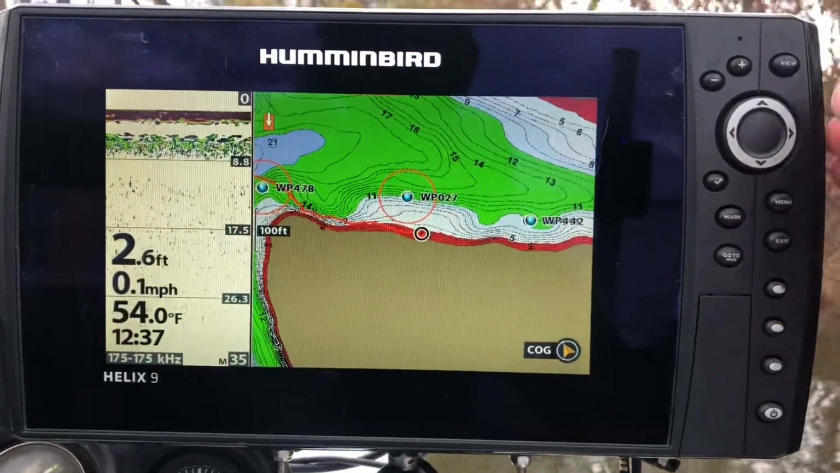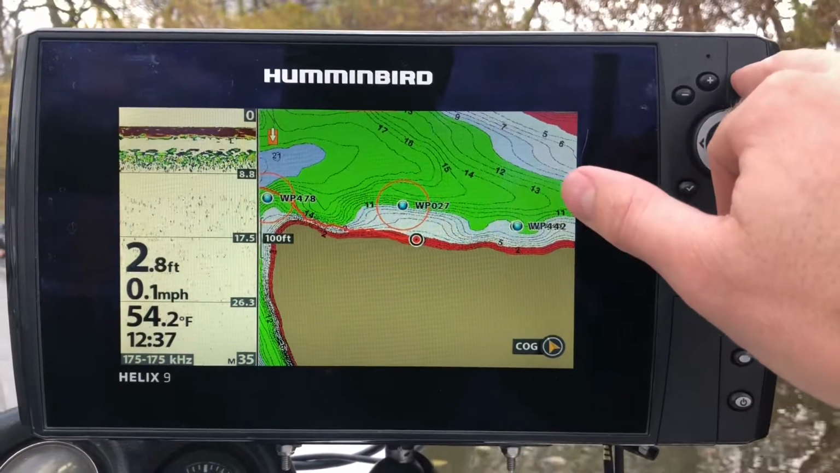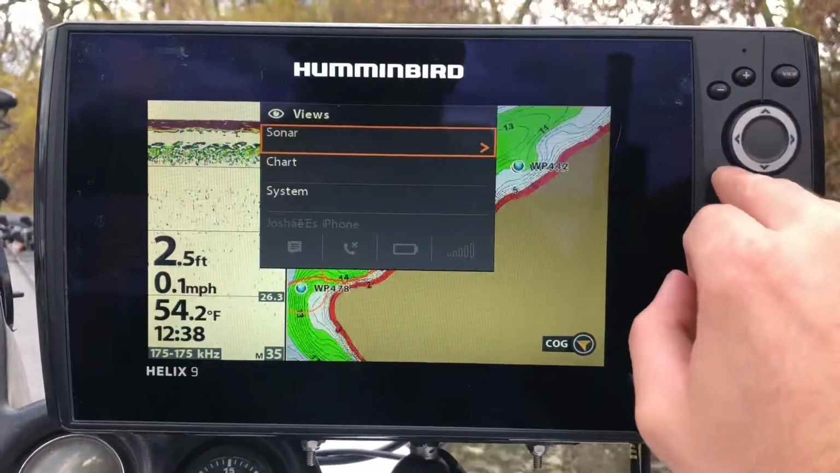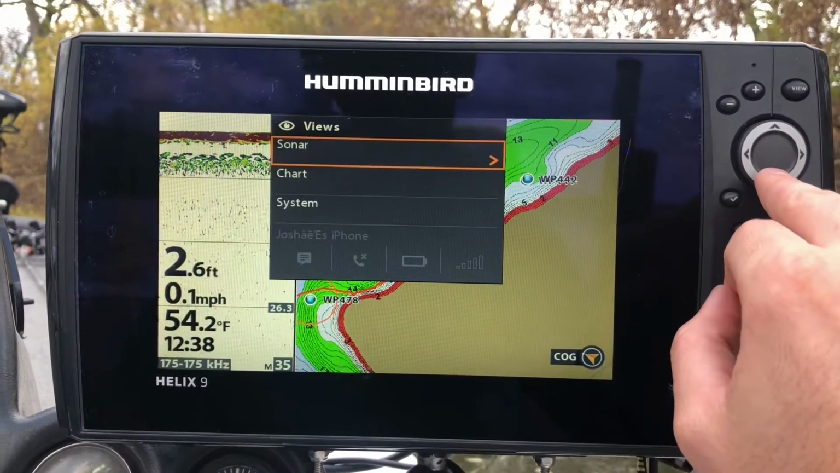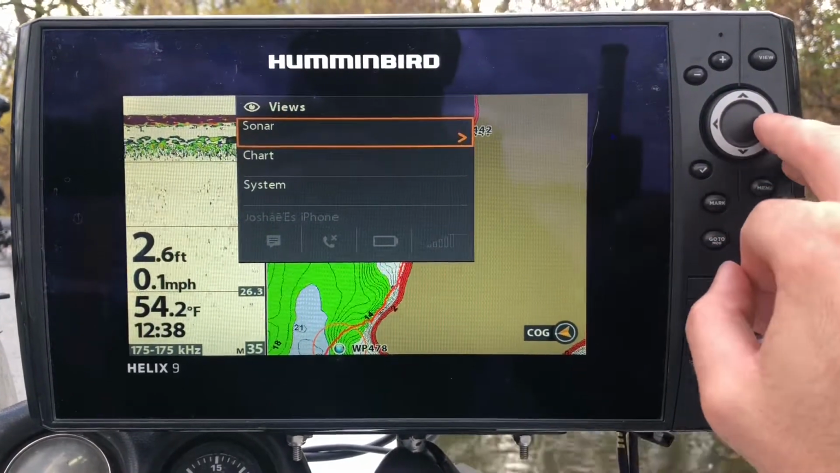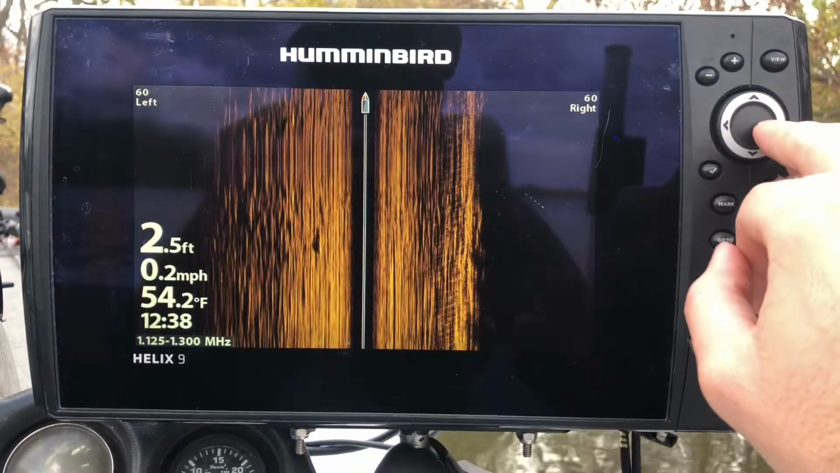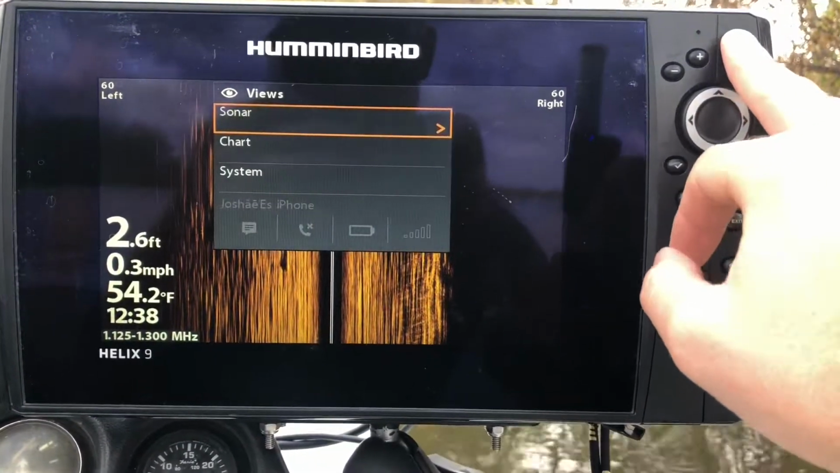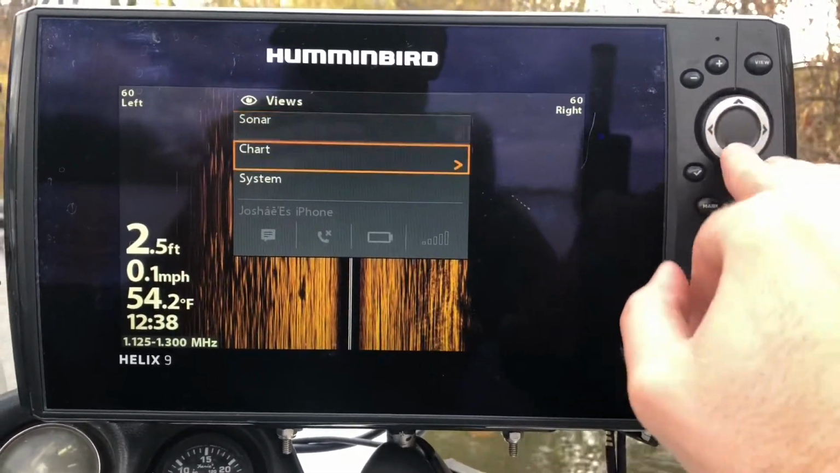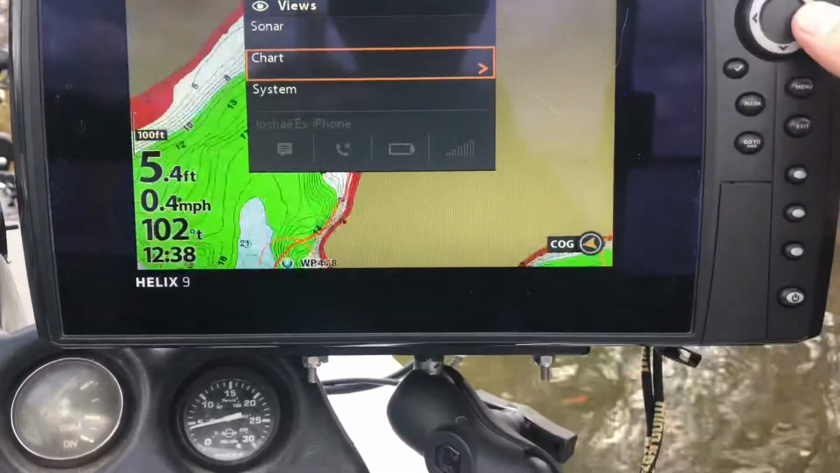So, to quickly get to the screen you want to select, come over here and hit the view button and hold down, and it pops up sonar, chart, and system. So say you want just traditional side imaging, go over to sonar, hit the over button, and go down to side imaging, hit over again, and it takes you right there. If you want chart, hit and hold the view, go down to chart view, and you've got a bunch of different options to choose in there.